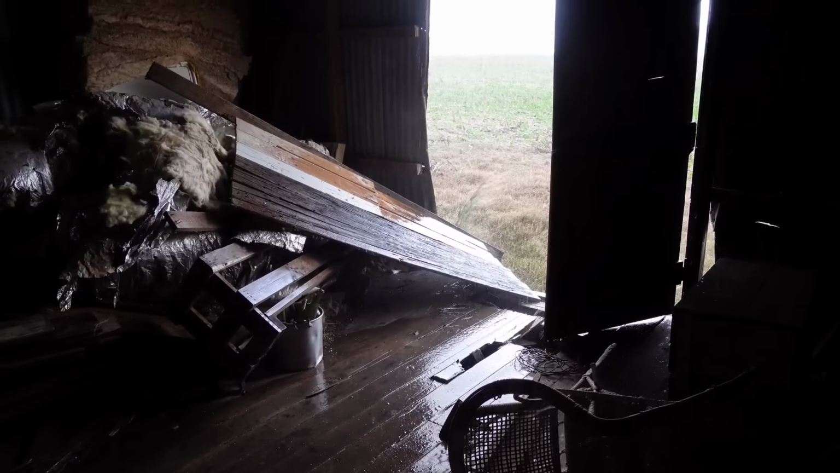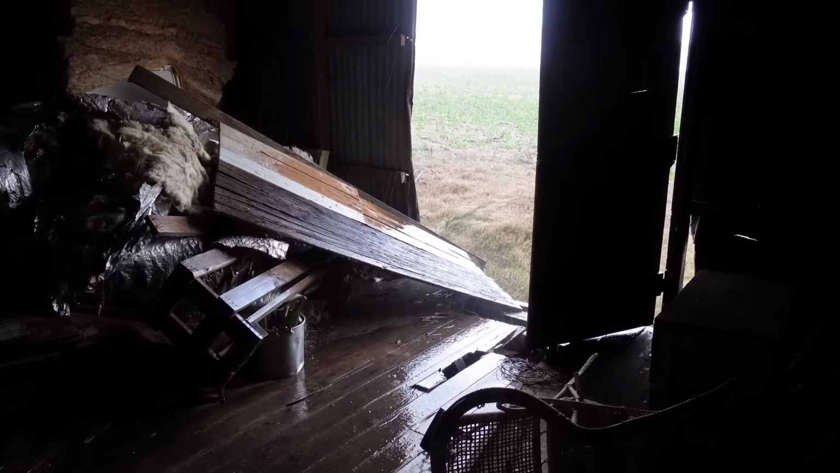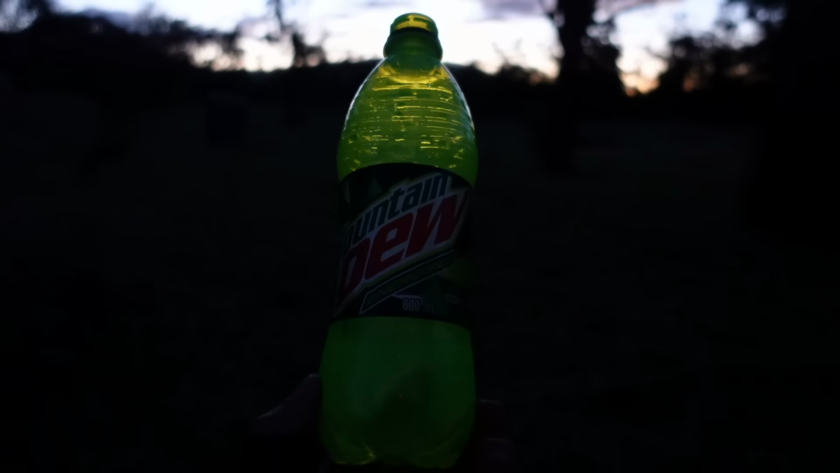It's bloody wild weather, boys. I don't know if you can see that, but it's hailing out there. I've just jumped in this old hay shed, and I'll tell you what, I'm glad it's here. Sun's now set, fully rejuvenated.